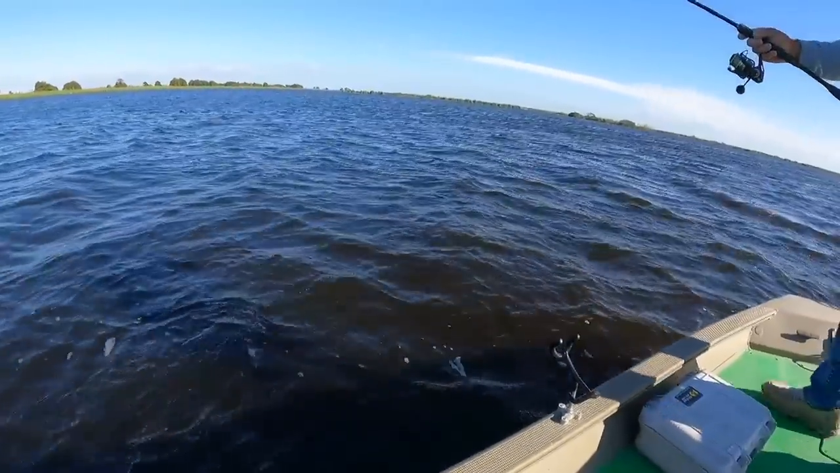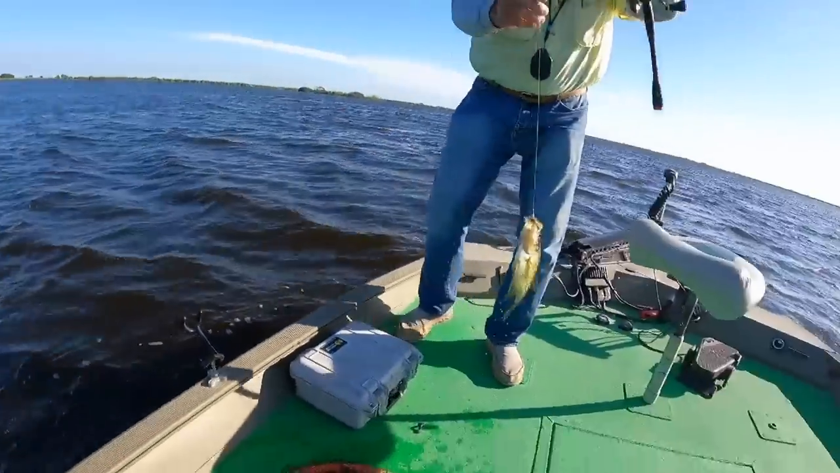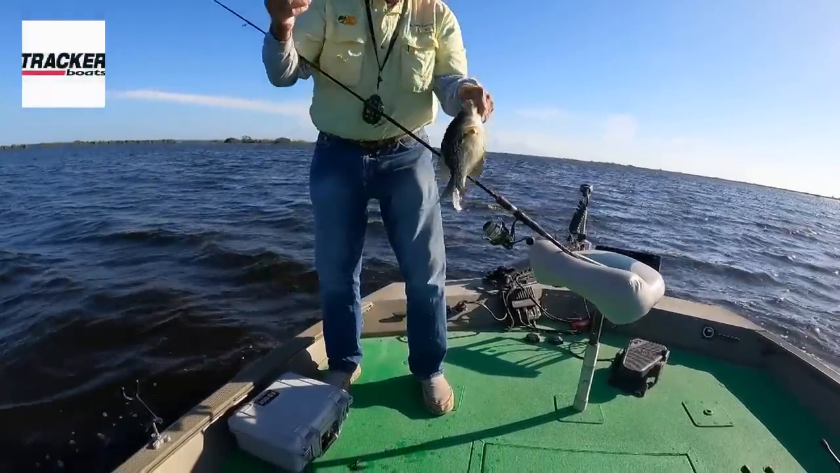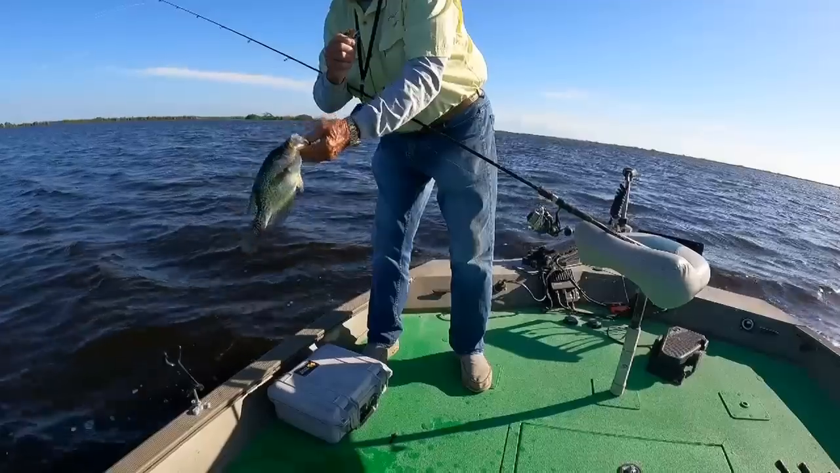Nice crappie. I can lift them in. I'm just a catch and release deal, so I'm just going to lift them in. But that's all right. We're just catching them and releasing them. A lot of people, that's all they do. They come down to Florida just to catch these crappie, and these are nice eating size crappie, by the way.